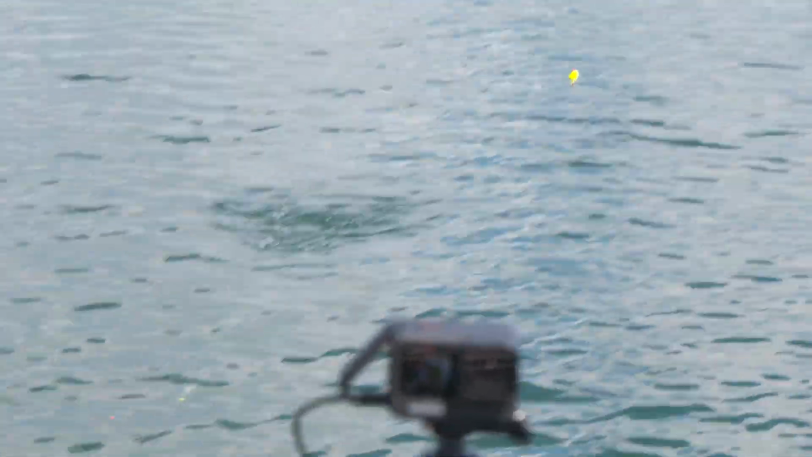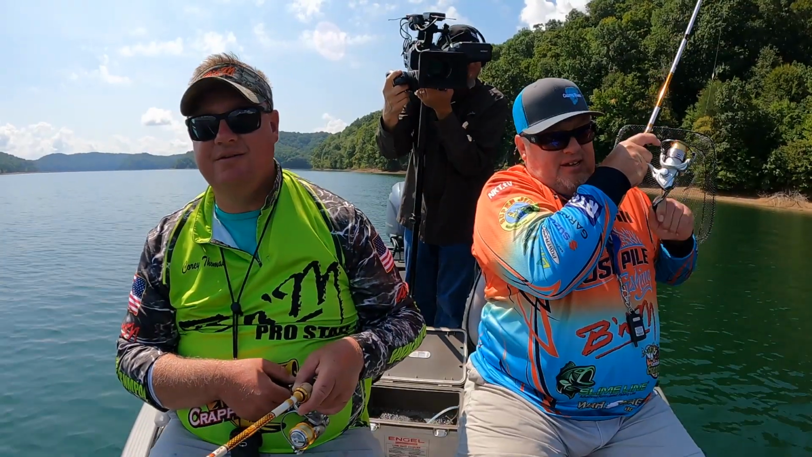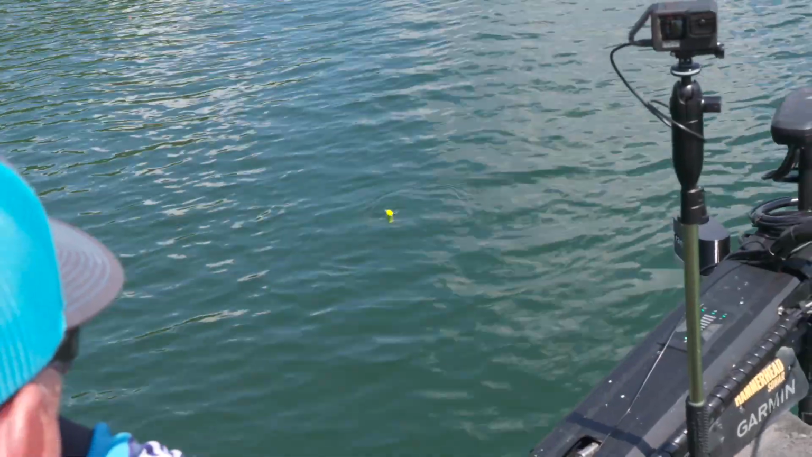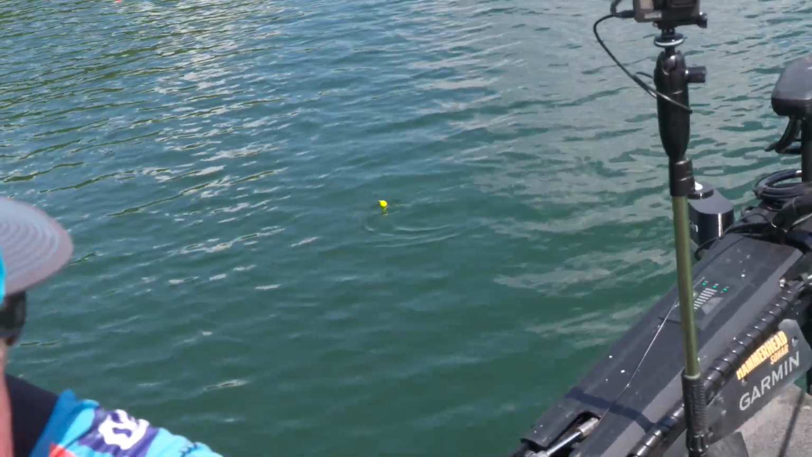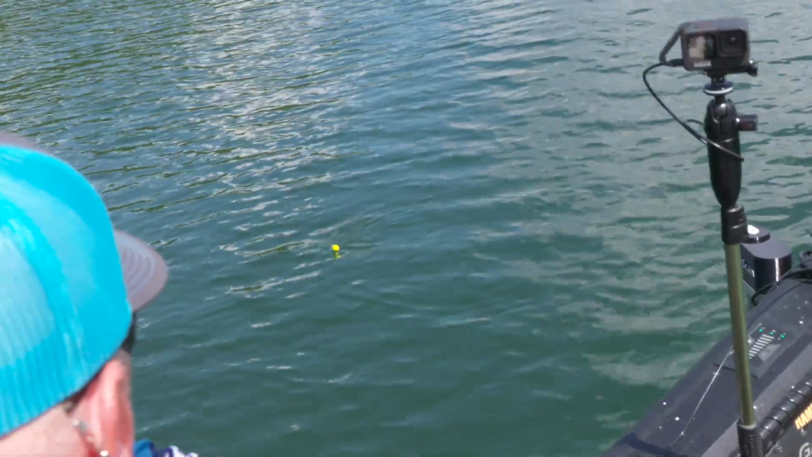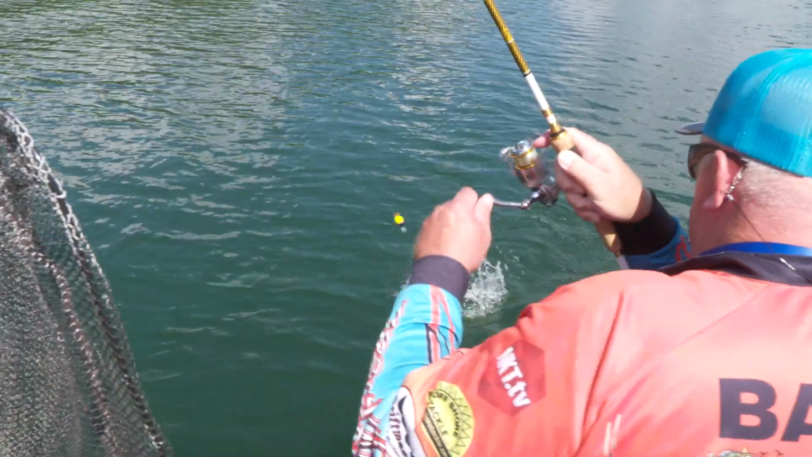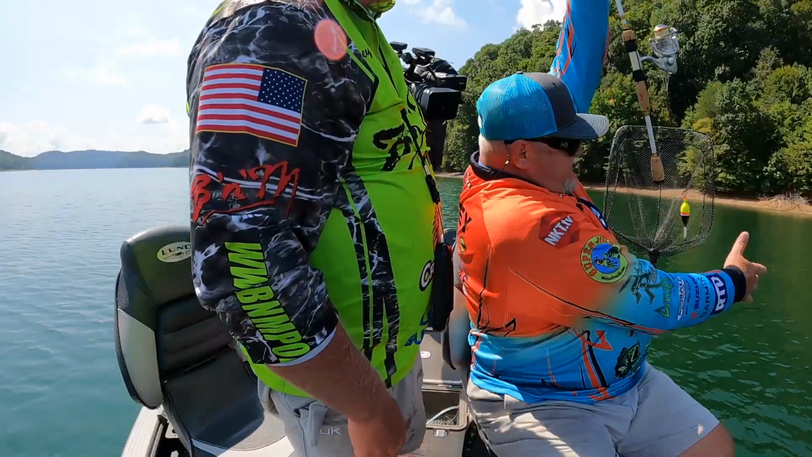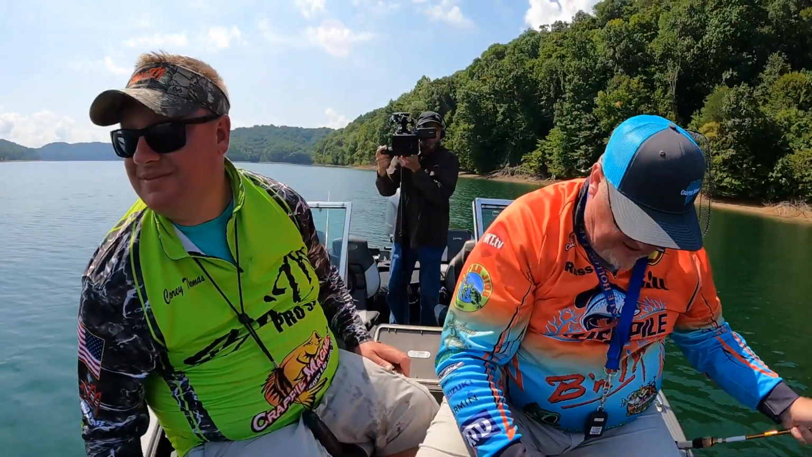Oh. Russ got him. There we go. Better fish, I think. Yeah, I think he is. Oh yeah. We got a netter, Joe. I think Russ has got him. I got him. Good fish though. Goodness. Get him in here. Good job.